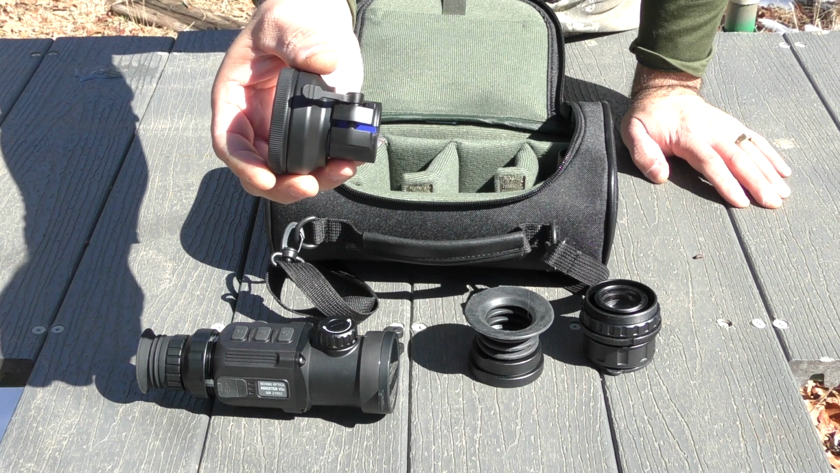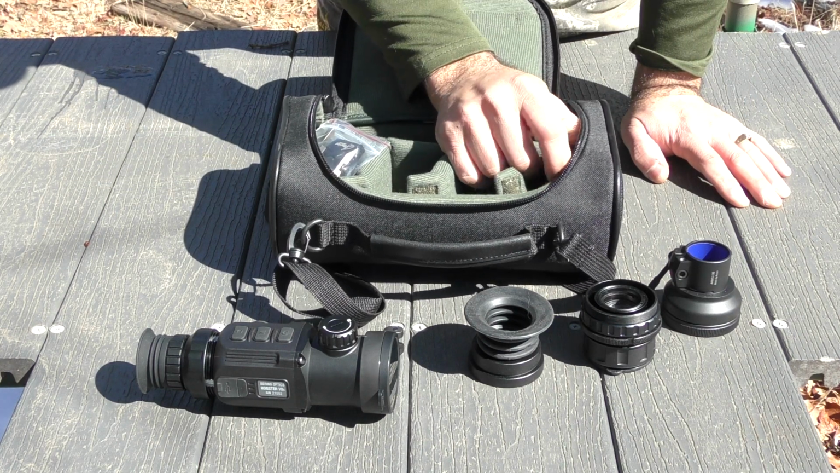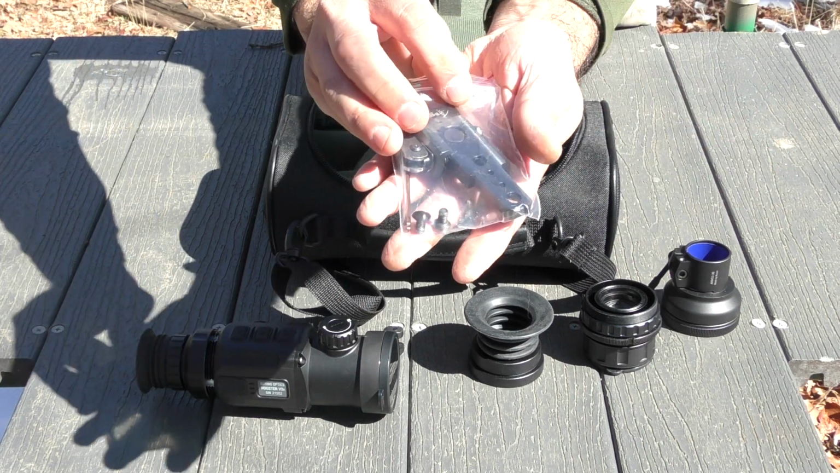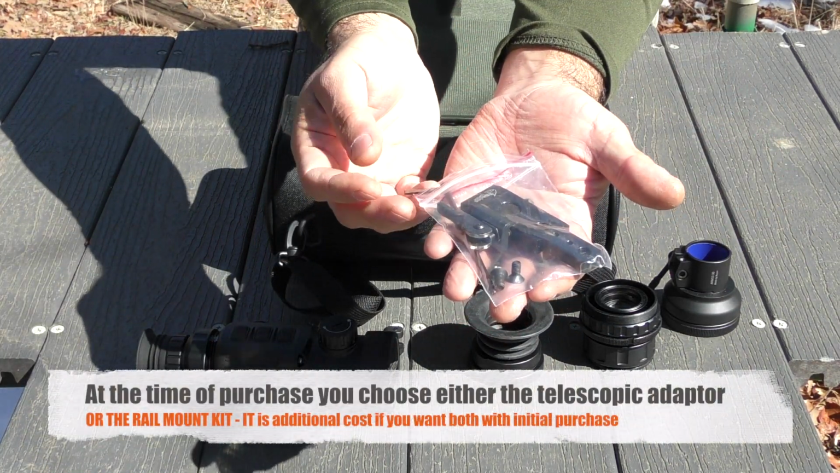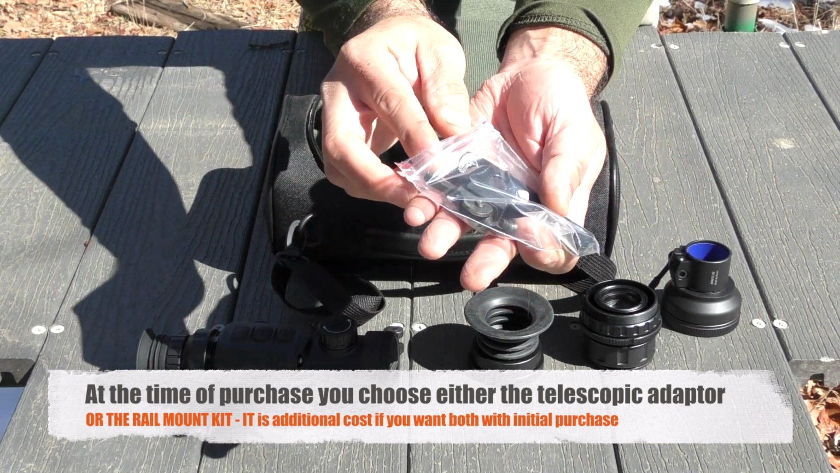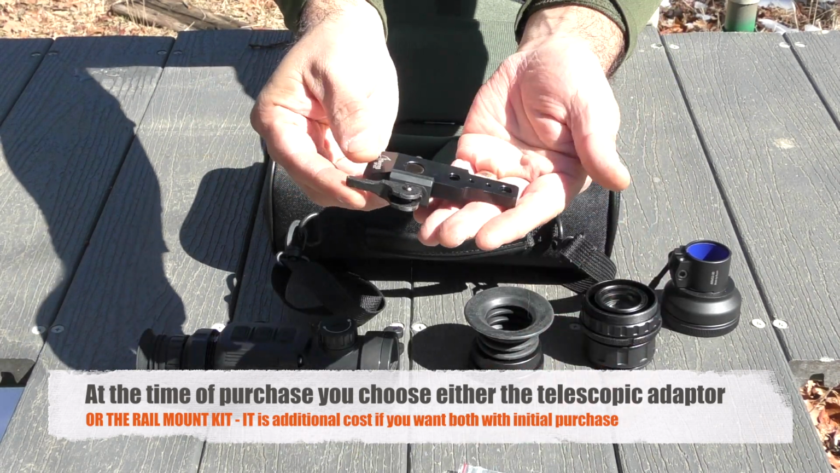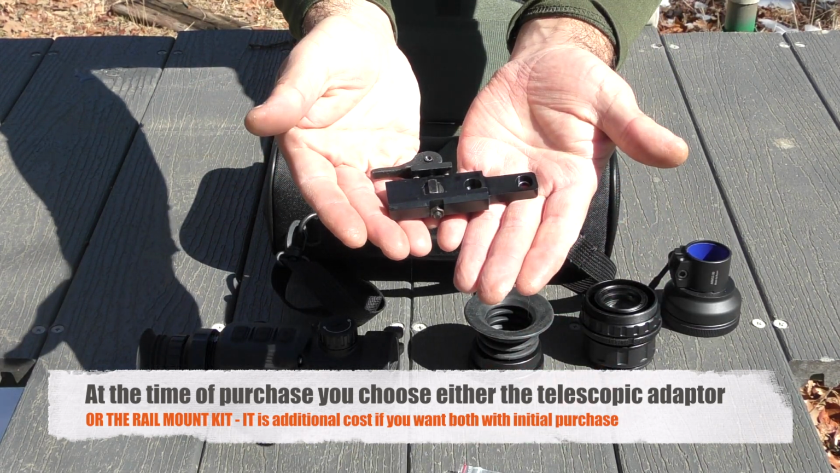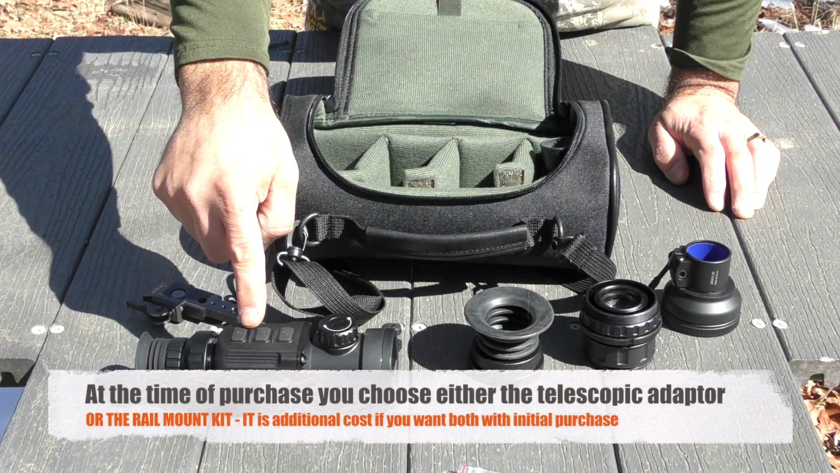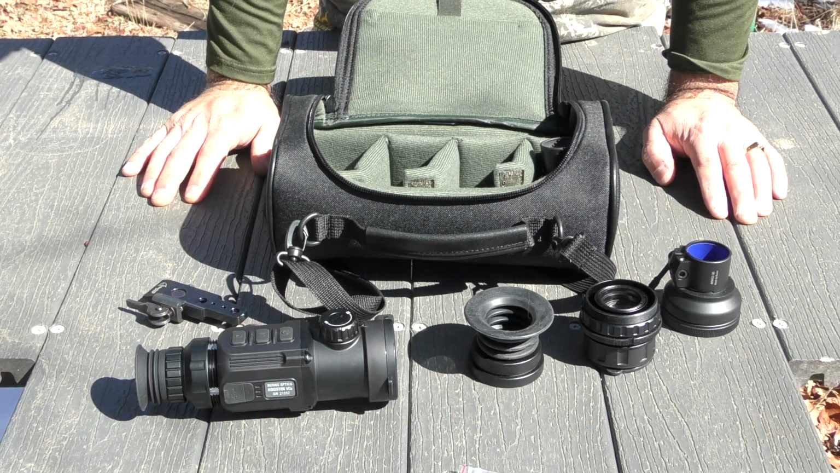All right. Today I'm going to review the kit option that uses this rail. And again, I'll get you some close-ups here of all these parts. So it comes with an Allen wrench, a couple pan head screws, and then the mount. And this mount will go on the bottom of the clip-on, and then I'll affix it onto a rail that sits in front of my day optic.